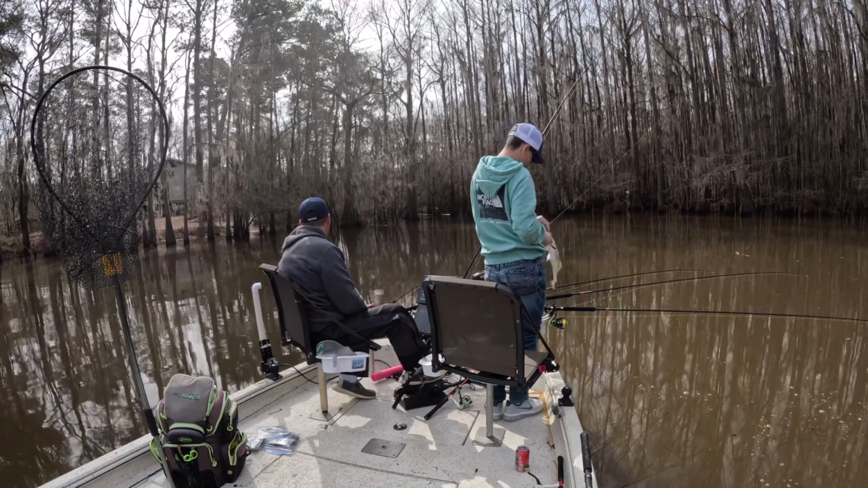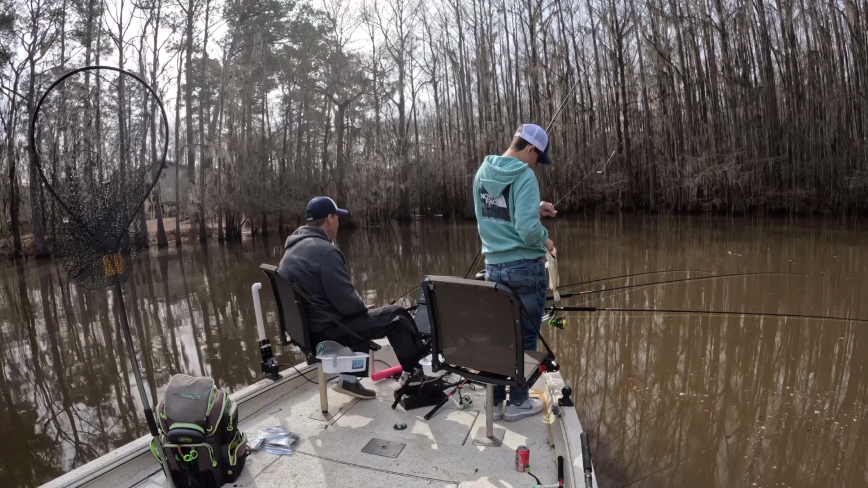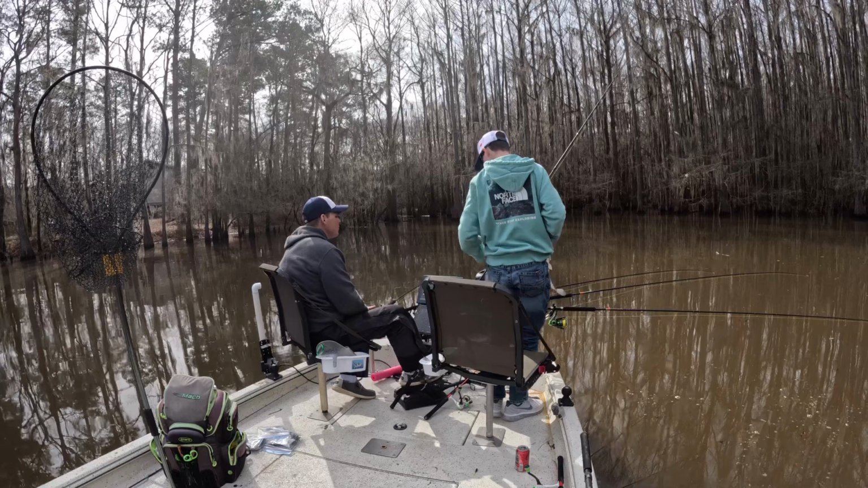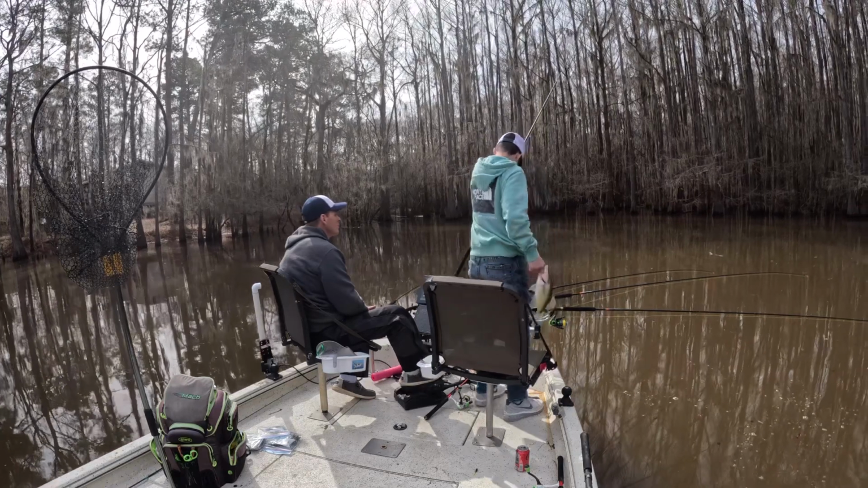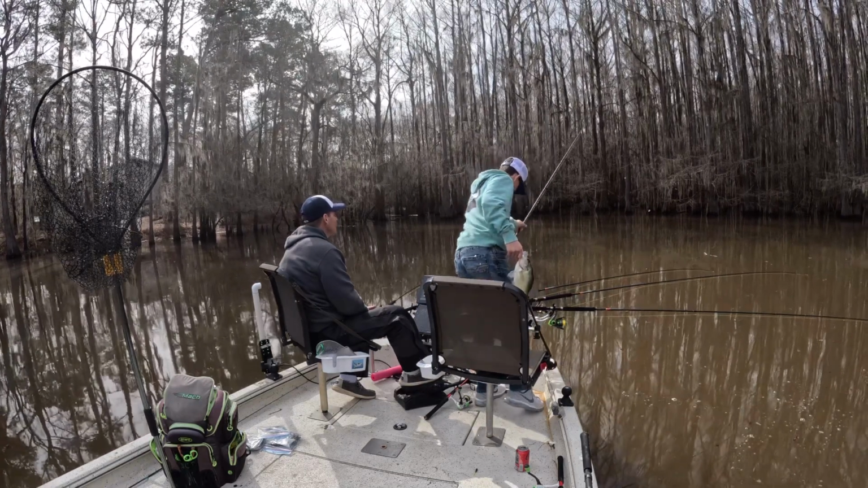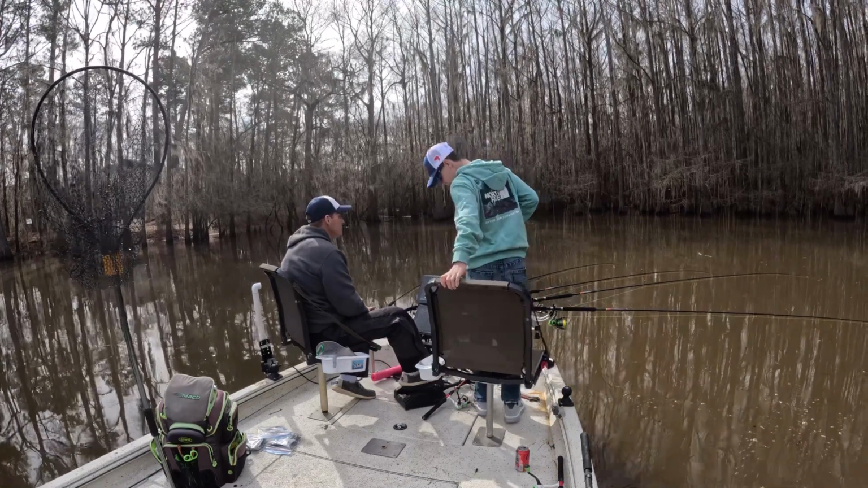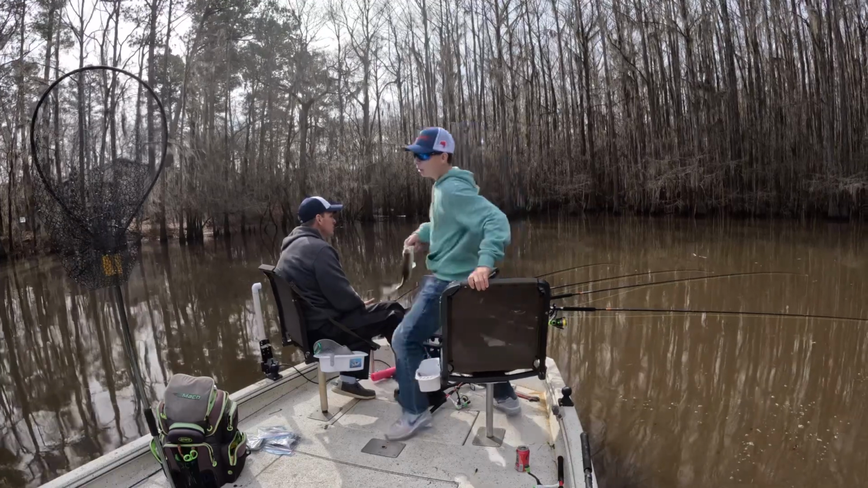And it seemed like the really big ones were really shallow and probably more aggressive than any of the other ones. So we didn't really get hung up, but we had to be very cognizant of our poles and make sure that we weren't snagged up.